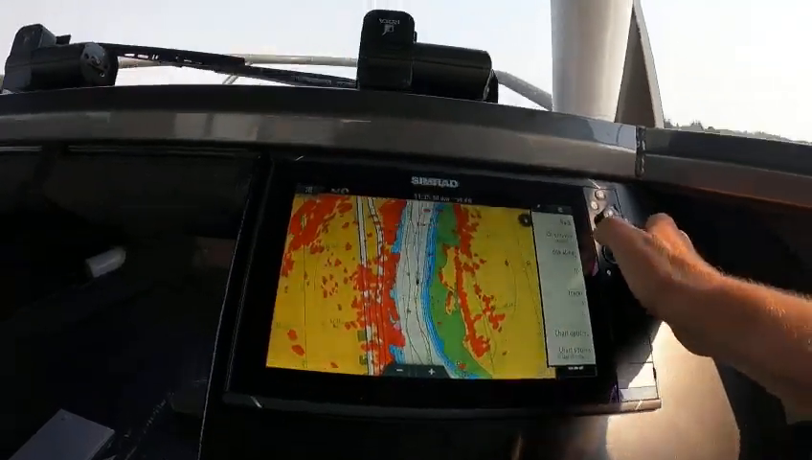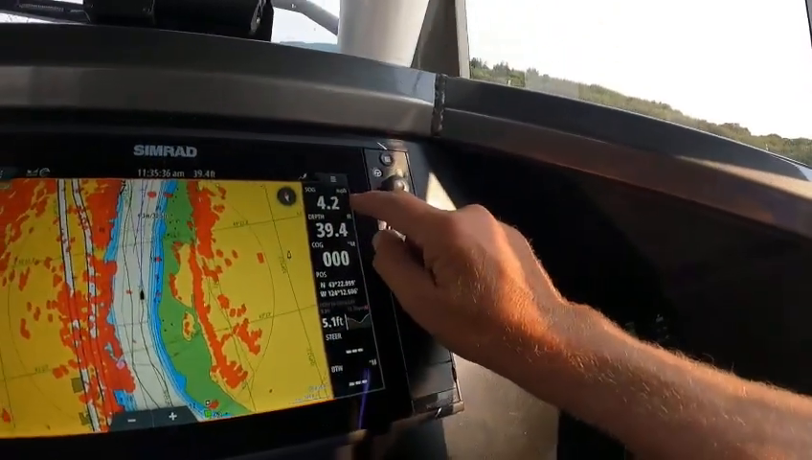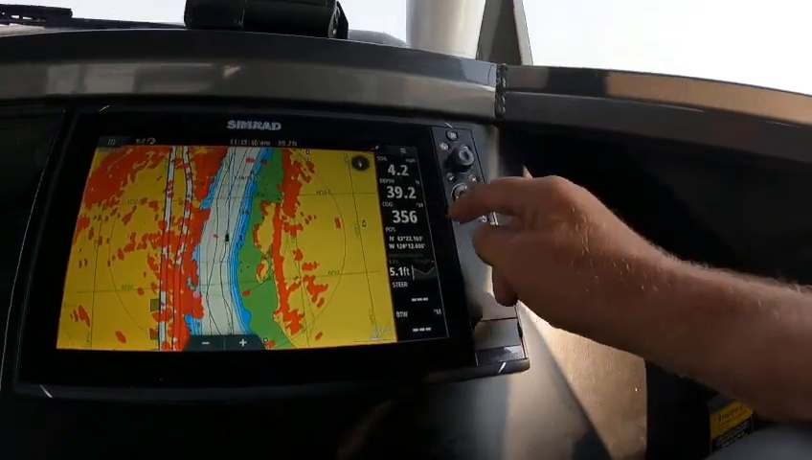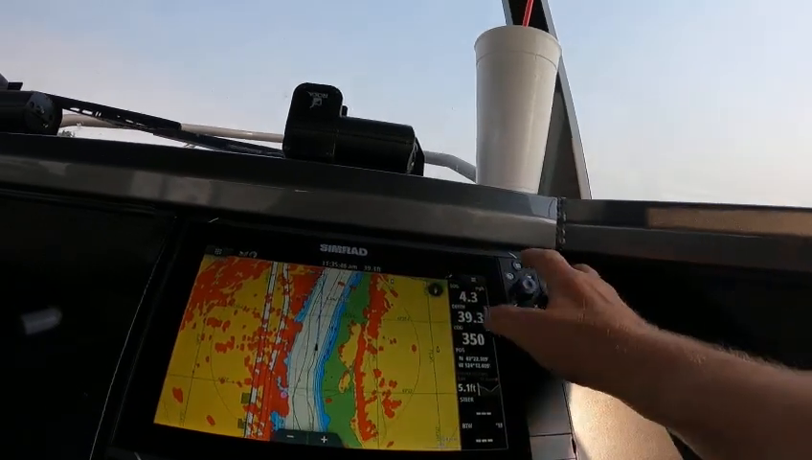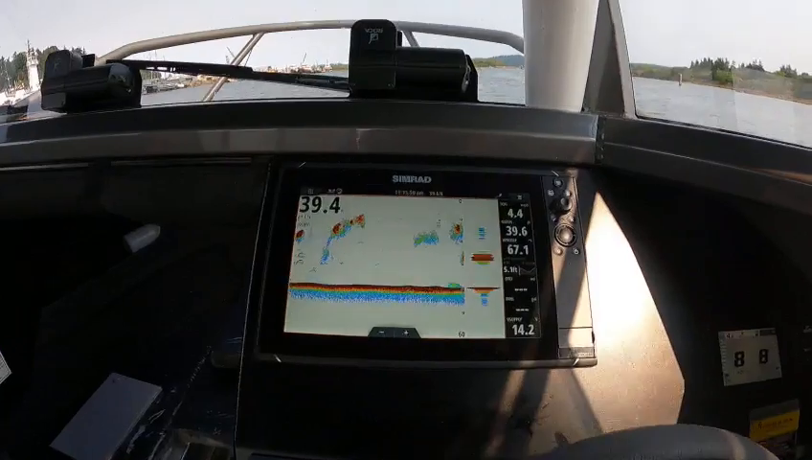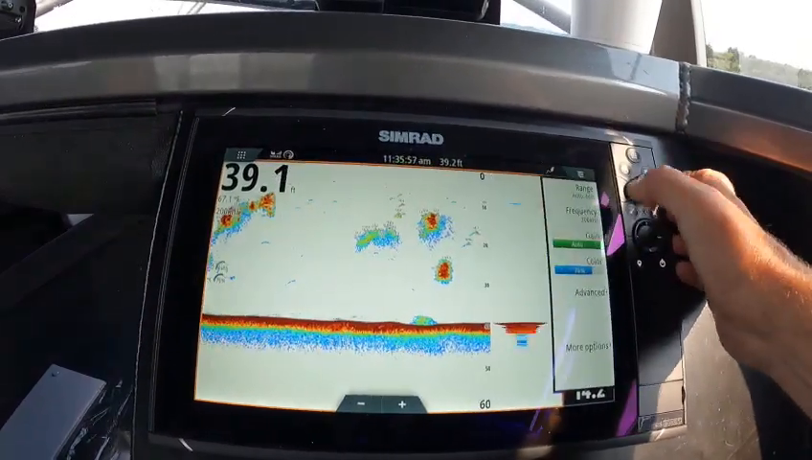So this one's pretty much set. So then what I do is I go over into here, and then I back out of here, and you just go like this. Now, okay, I got speed over ground, I got depth, I've got course over ground, I got latitude and longitude, I got my steering boat to destination. So those are pretty good numbers. I'll leave those alone. So then you go over here, you go into echo chart, right? And look at all the fish in here. Holy smokes. Okay, so again, this is your menu button.